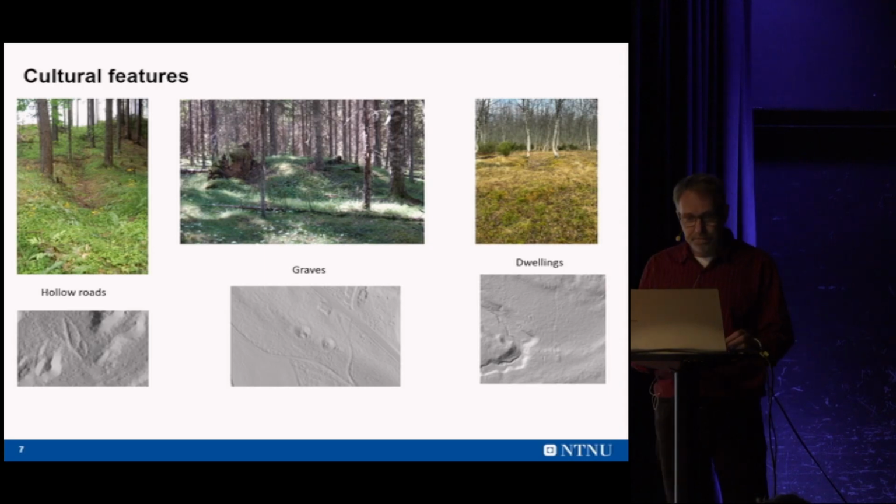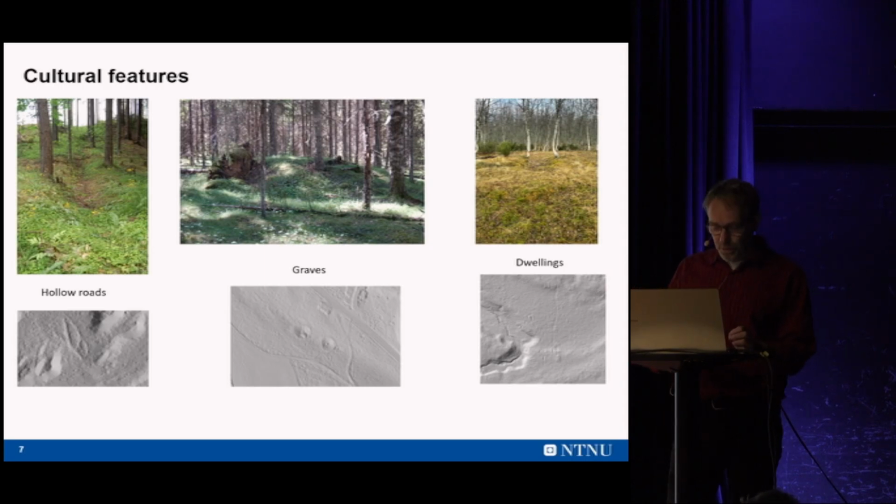And we also have other kinds of human impact on the landscape. As you see here, there can be house dwellings and also graves and transportation, in this case, shown by a hollow road.